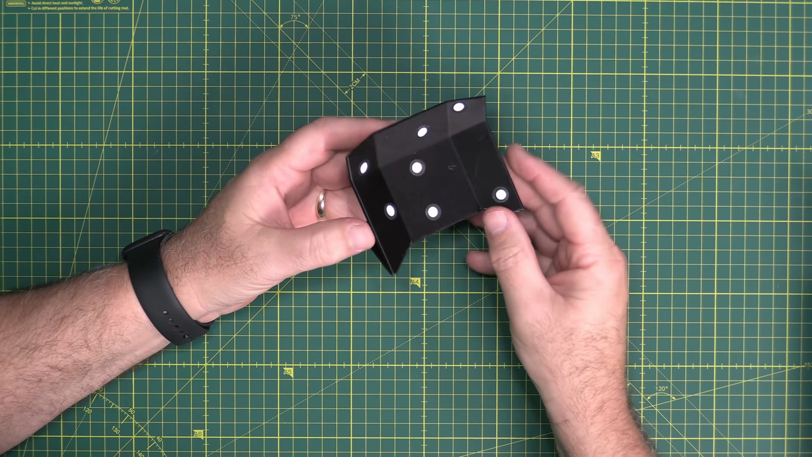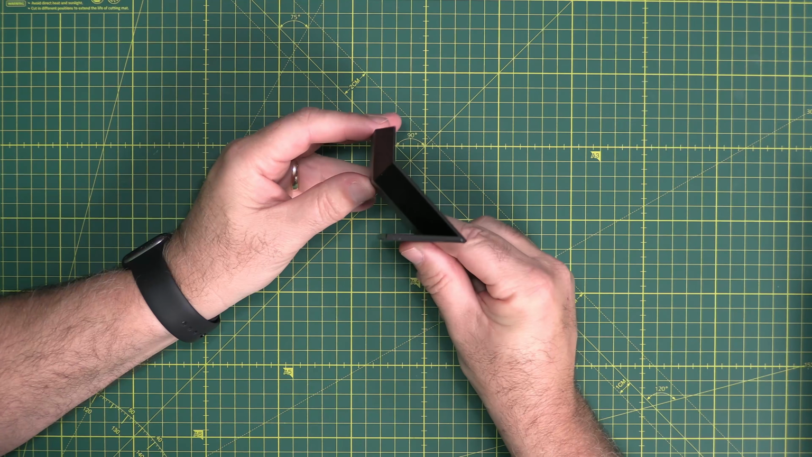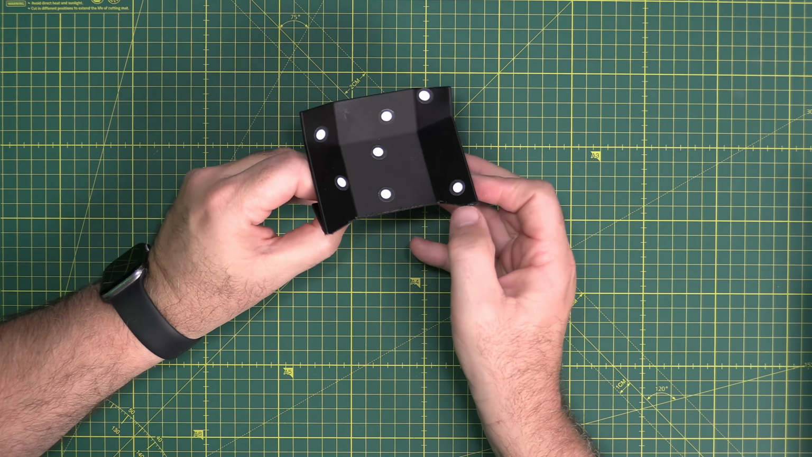Now putting these dots on and off an object is time consuming and it's a right pain in the backside, to be honest. So what a lot of people do, including myself, is put the dots onto items and then put those items into the scanning area. I've got a load of them 3D printed. This one here I like to call the shields, and as you can see, it'll just sit on the turntable like that and have the dots visible to the scanning area.